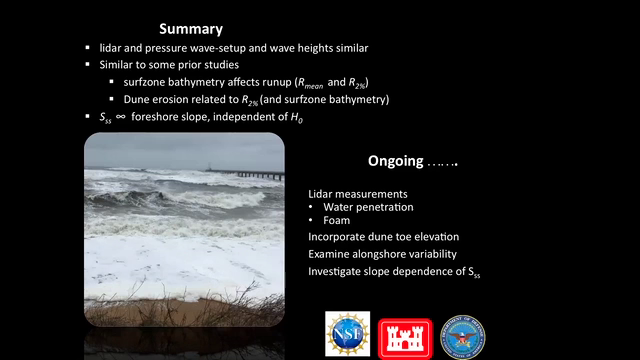There aren't very many places where there's long-term bathymetry because it's difficult to measure surf zone sand levels. The Field Research Facility is one of the few places, and I'm quite sure no one's done it there. That would be a logical place to do it.